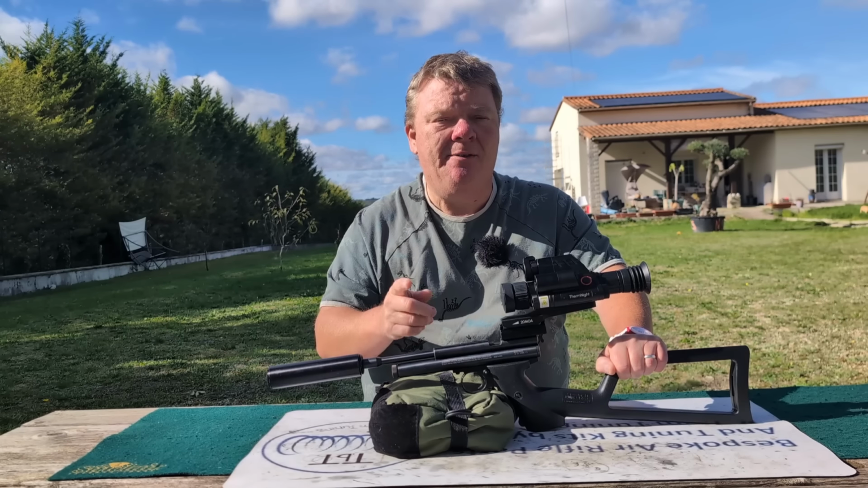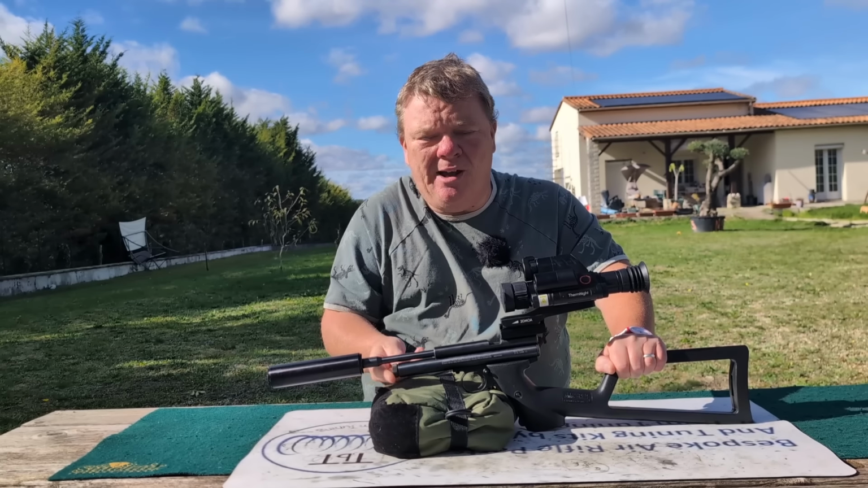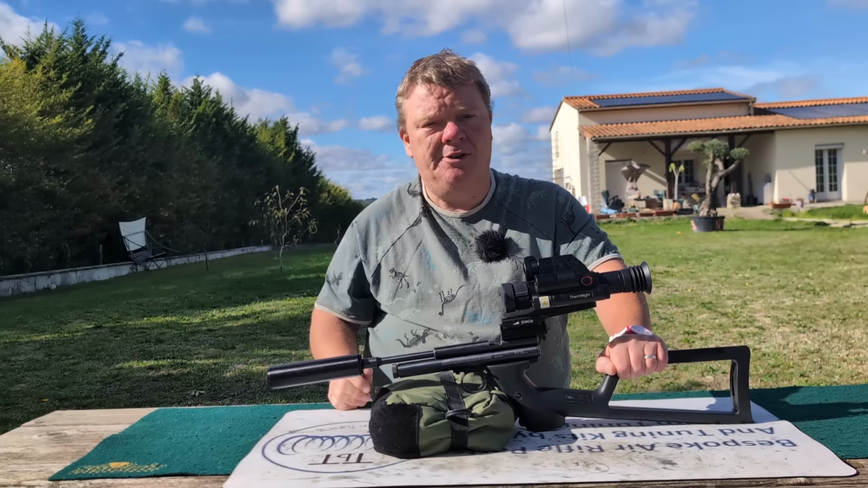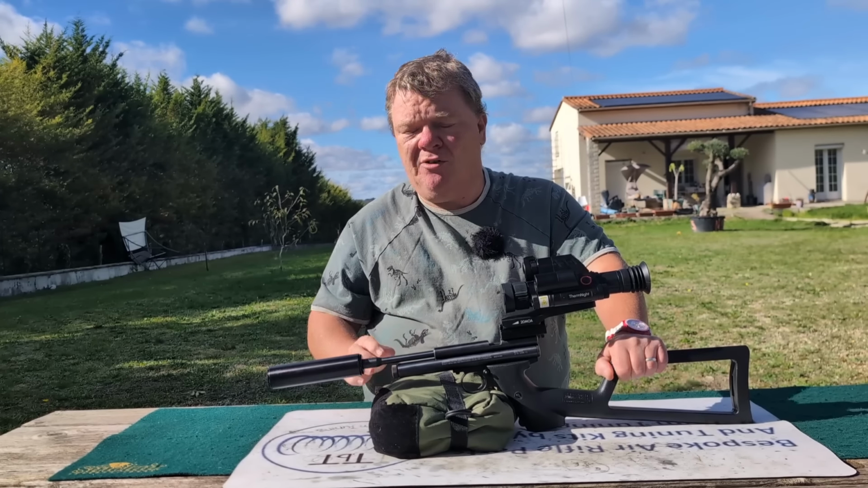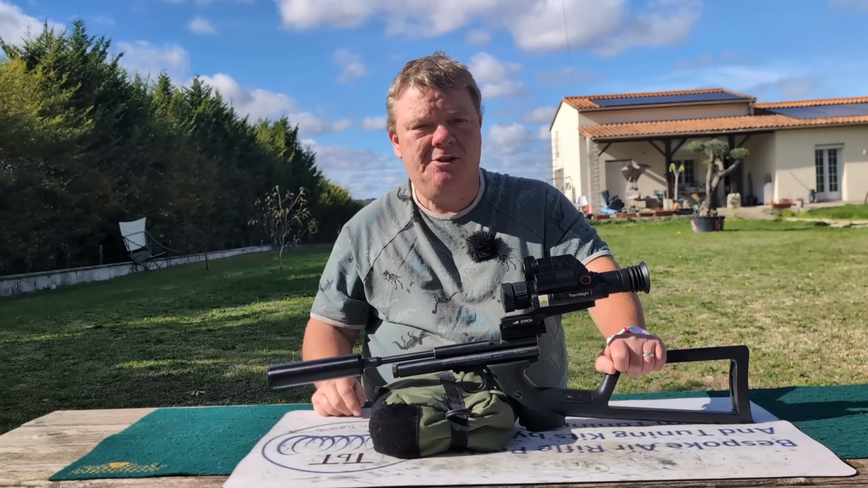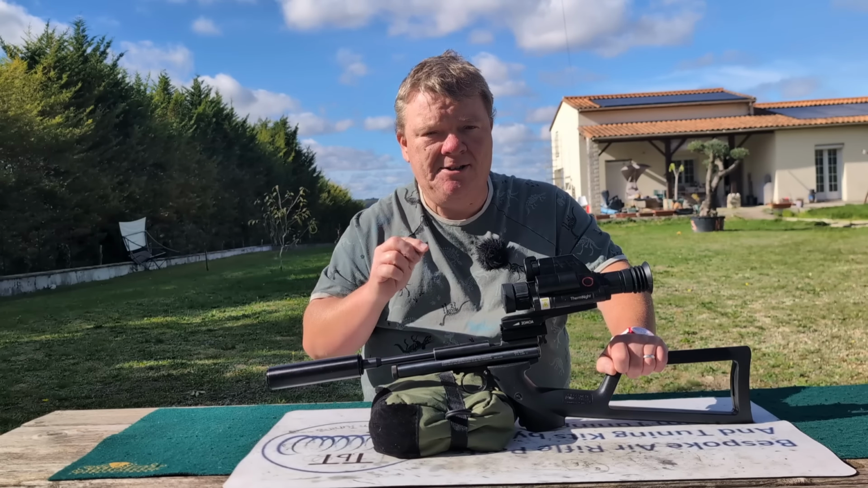You are exactly right. They are fantastic pistols. I had a CP1 10 years or so back before they were in the UK. I bought a couple from Poland, who were the first country to get these, and they are absolutely fantastic. But I'm ruling out CO2 for this quest for a lightweight carbine ratter.